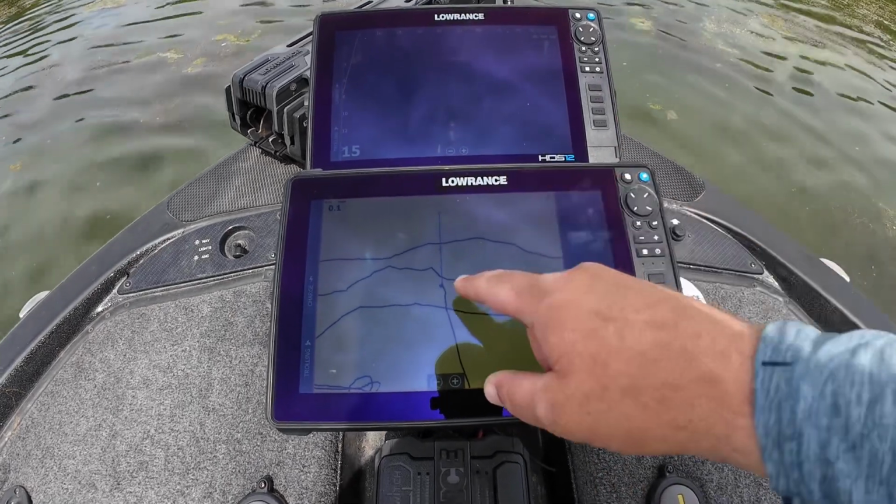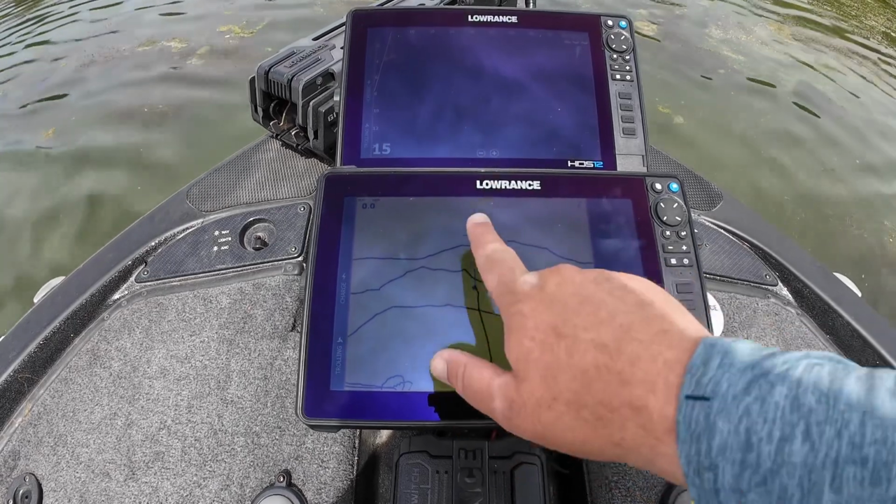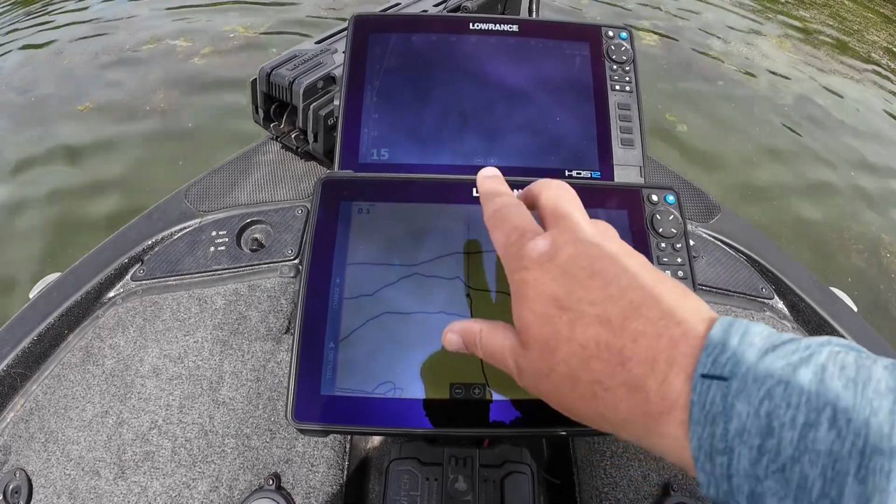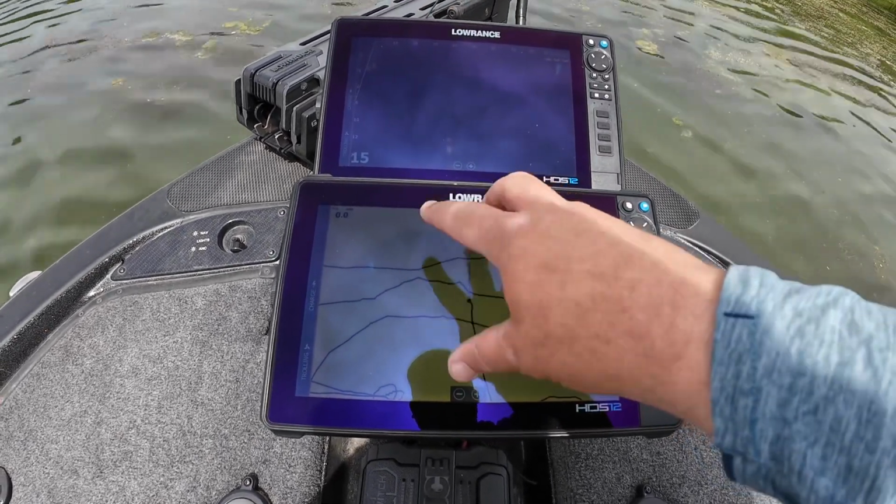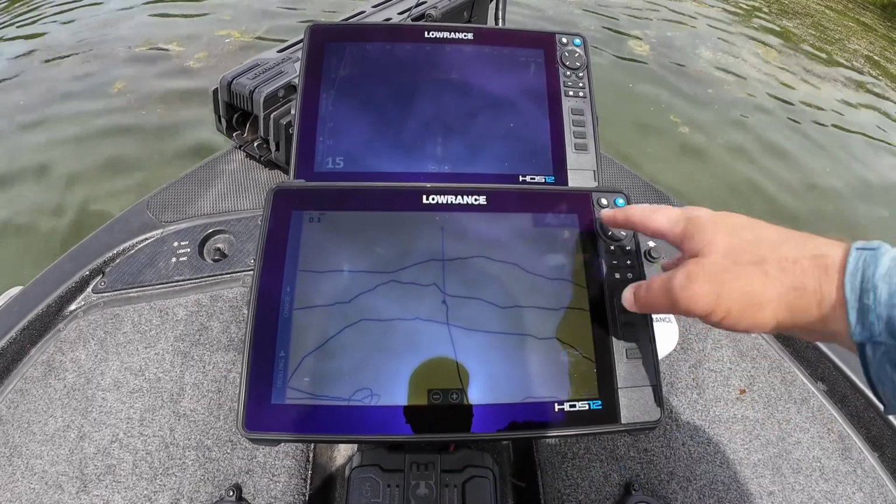Heading up always has the bow of your boat pointed towards the top of the screen. So the boat does not move, okay? It doesn't rotate with the screen. The background, the actual lake rotates on the screen instead of the boat. So the boat is always pointed towards the top of the screen.